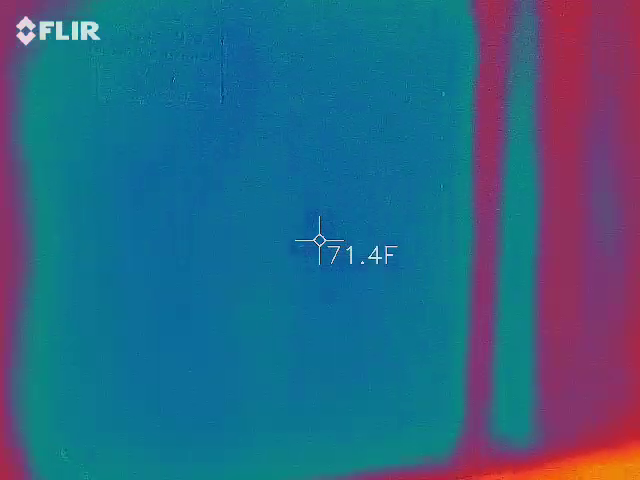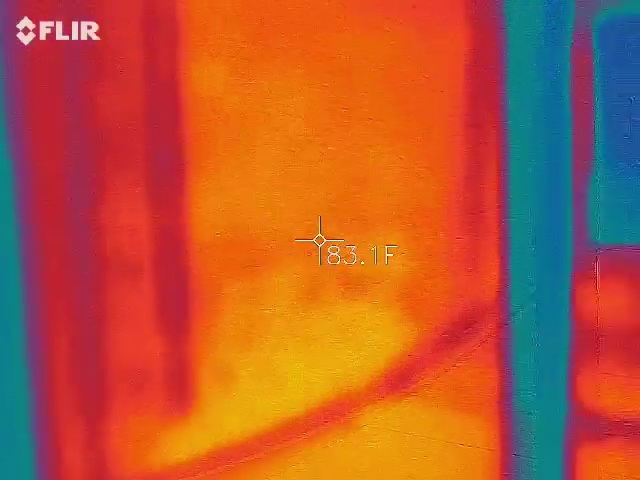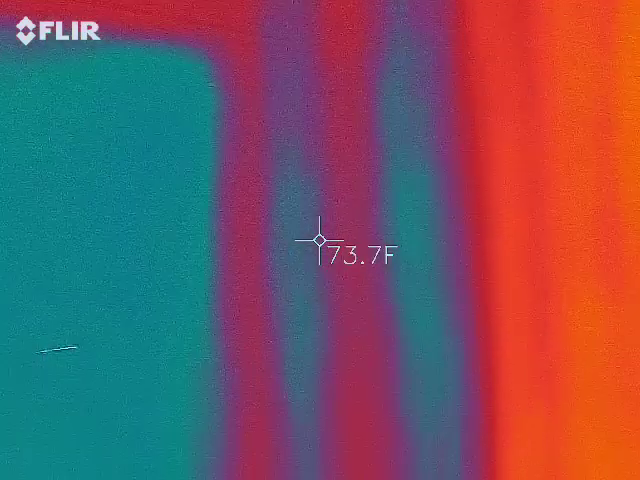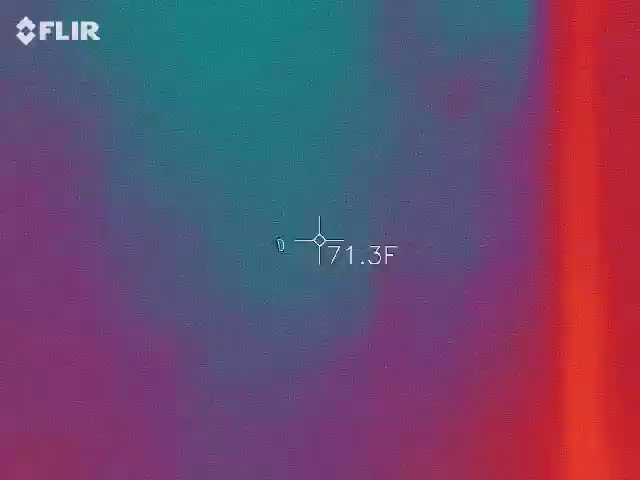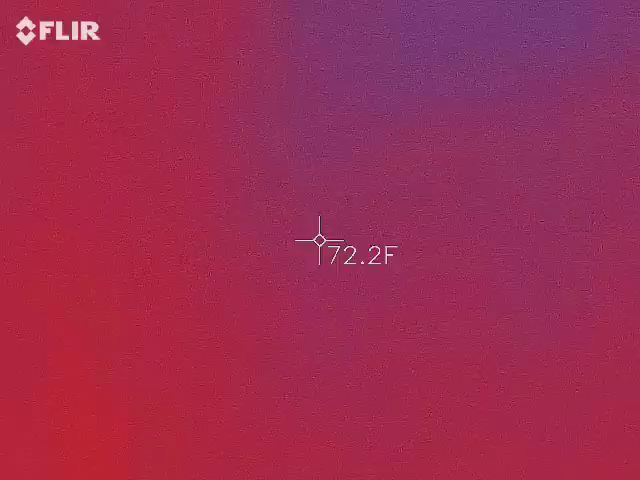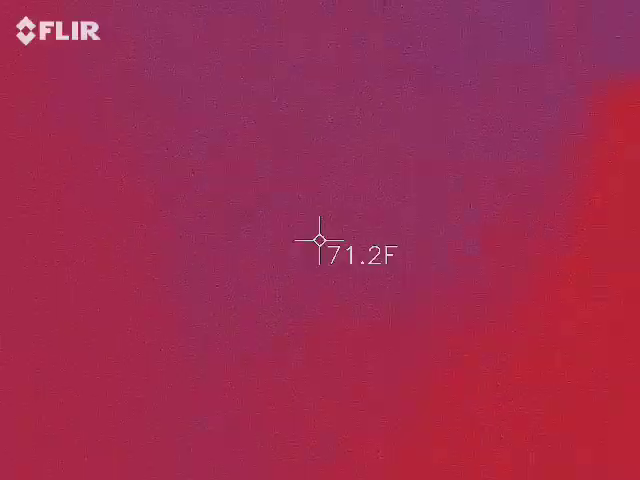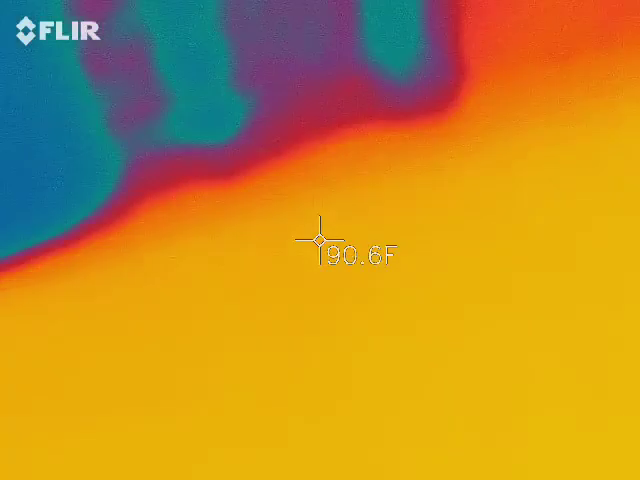Got a door here. It's about 71 degrees. I'll check it out. Oh, yeah. 67. You gotta get closer to those things. They don't read very well far away. 67 still. Really? It's still about 5 degrees. I was just saying, like, what's the difference if you get up close to it? Still 67. It's a science thing, babe.